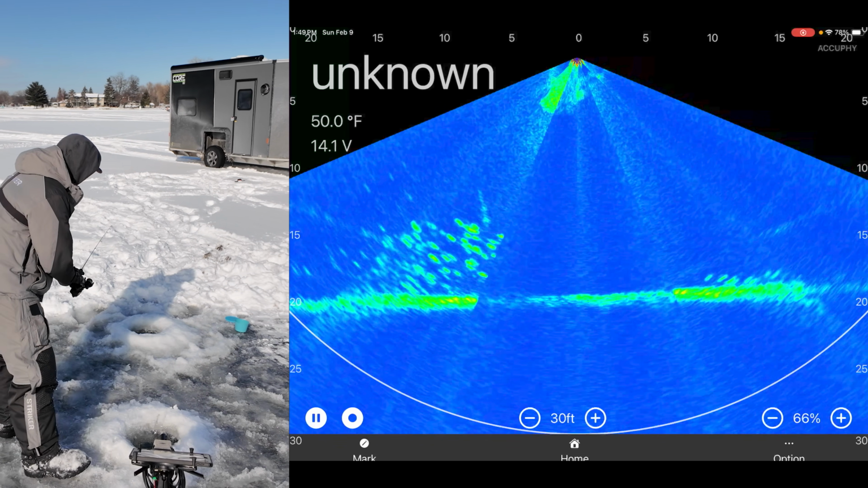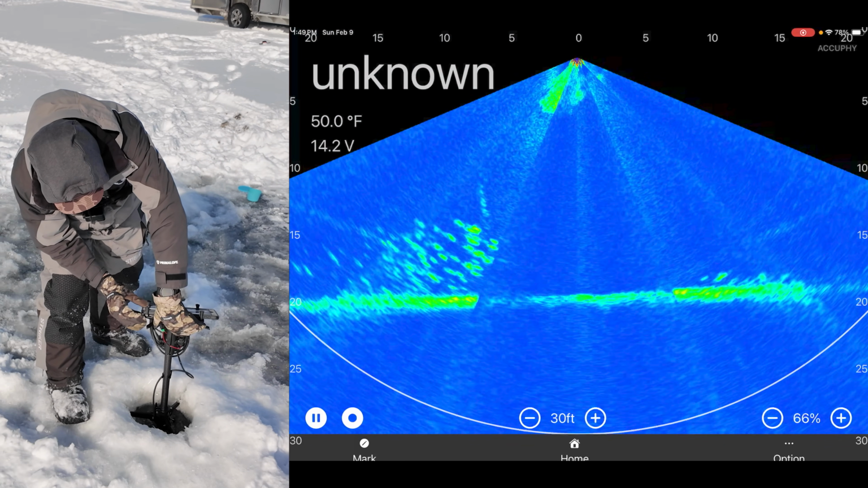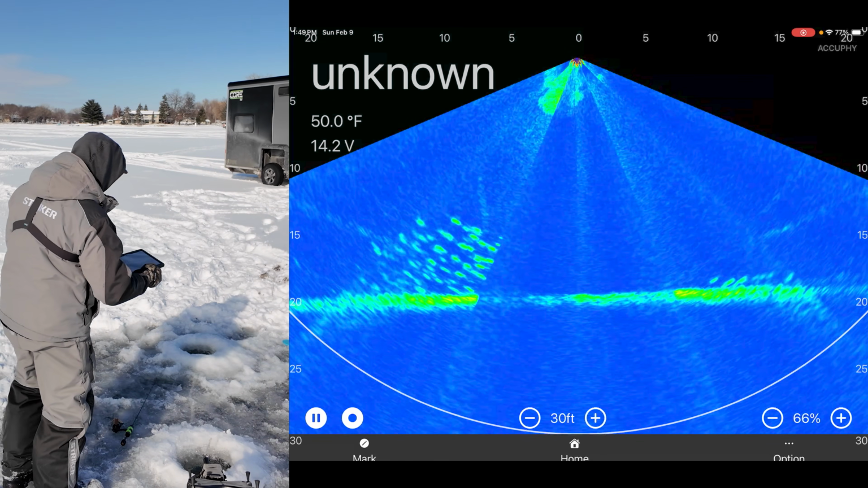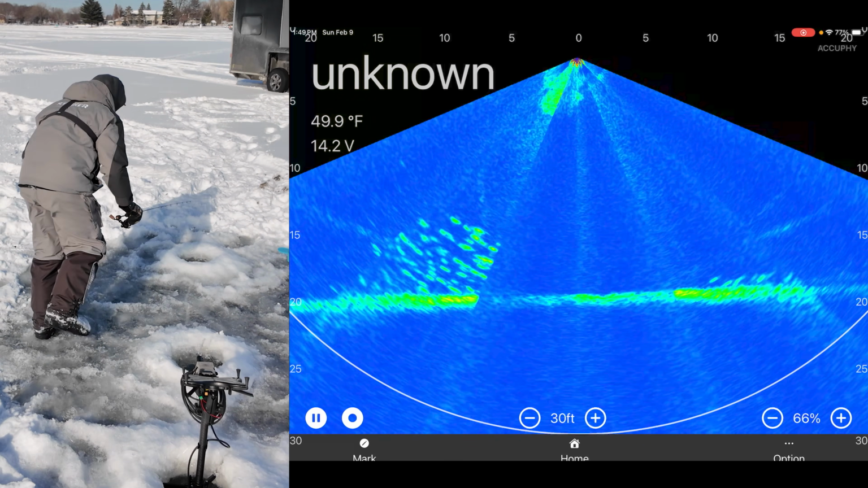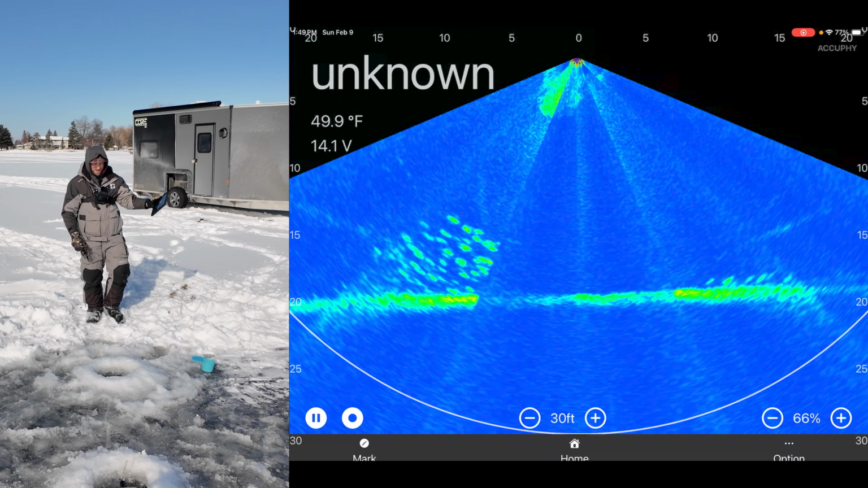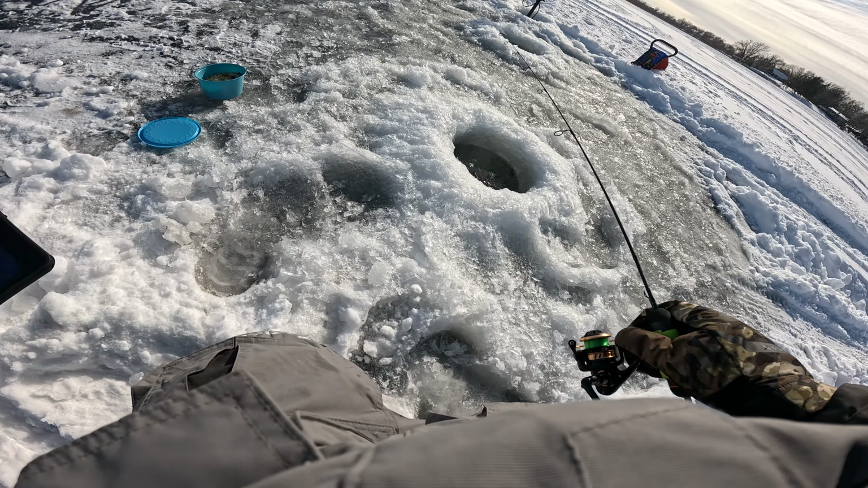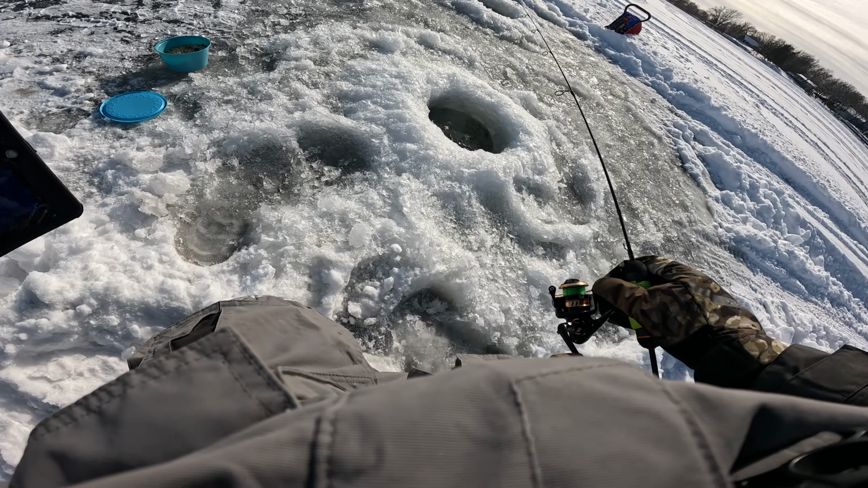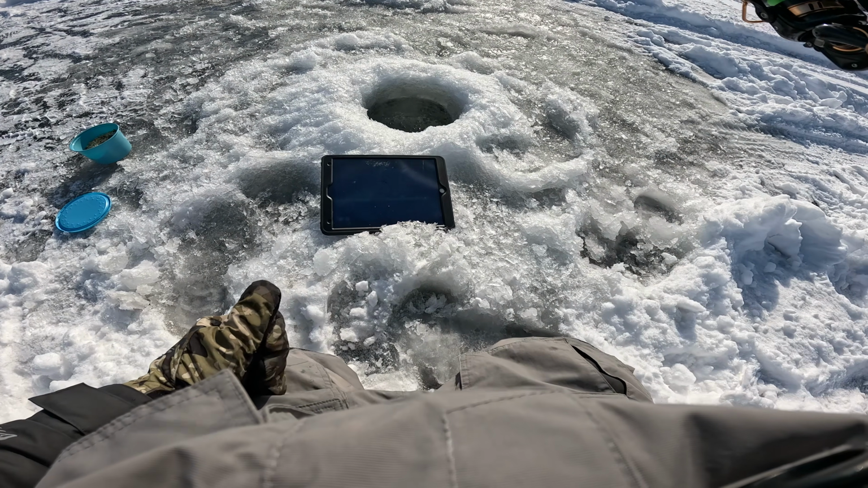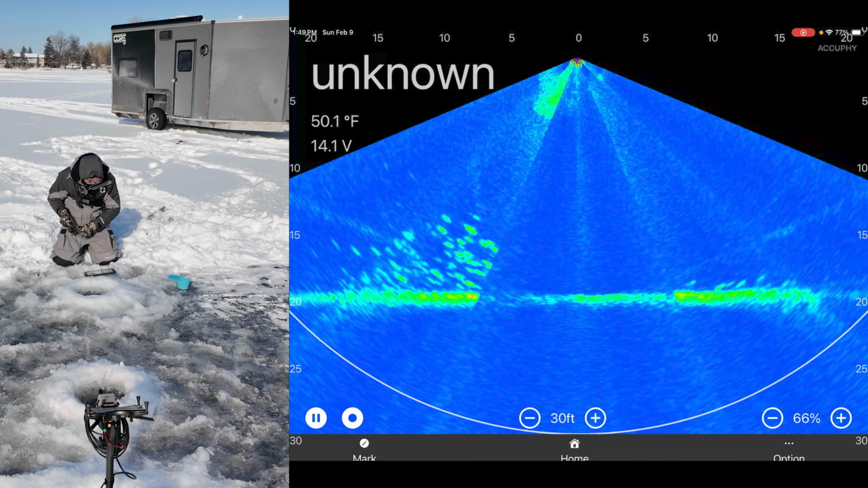Now what's great about this is I don't need to be doing this. I can just take the iPad out and bring it with me. I can leave that there and I got my screen with me now. Just like this. Like this is the power of doing a solution like this. And now I can just prop it up right here next to my hole. And I can jig right here. See if I can catch a fish.